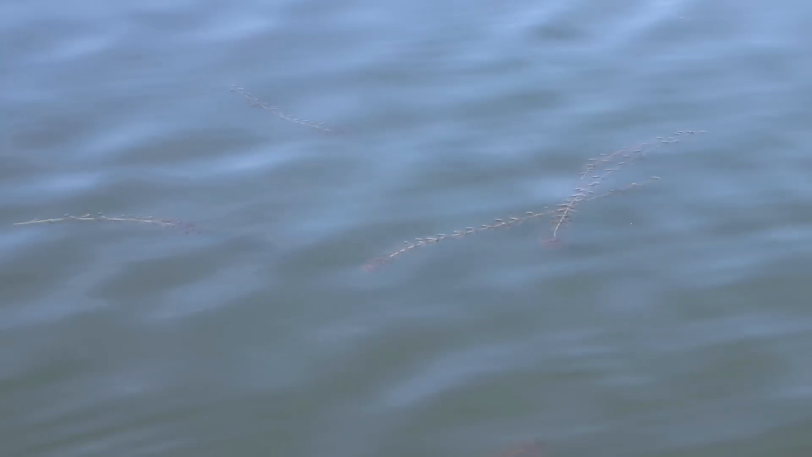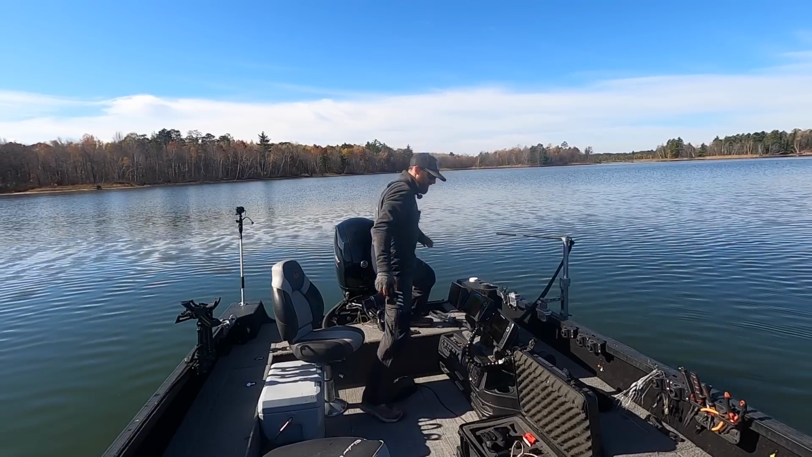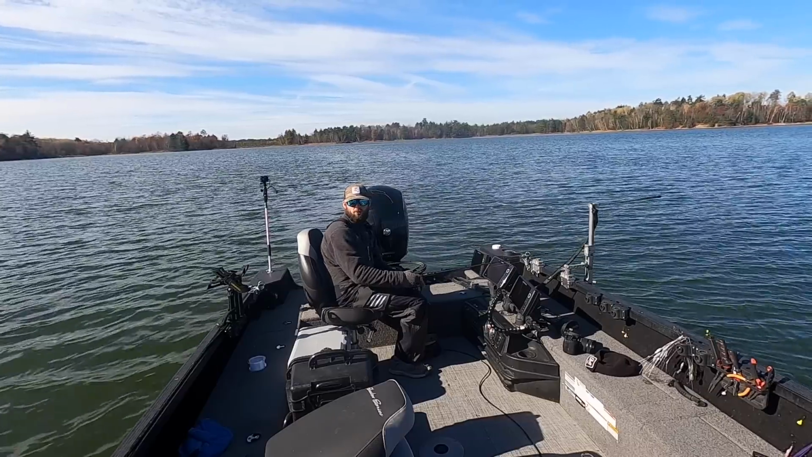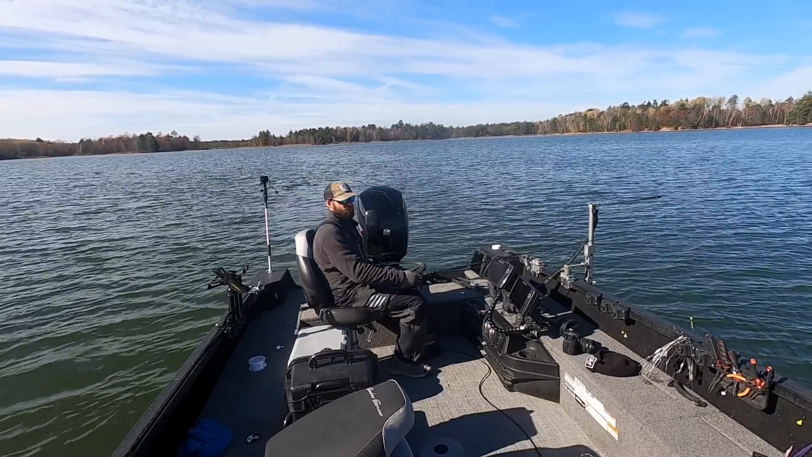We'll try to get this to focus here. I don't know if you guys are even going to be able to see it, but we're basically fishing in big strands, big pockets of milfoil. And the fish are sitting just on the edge or on little inside hooks of it. All right, well, we're cruising around looking for another pot of fish here. And just a super unique bite.